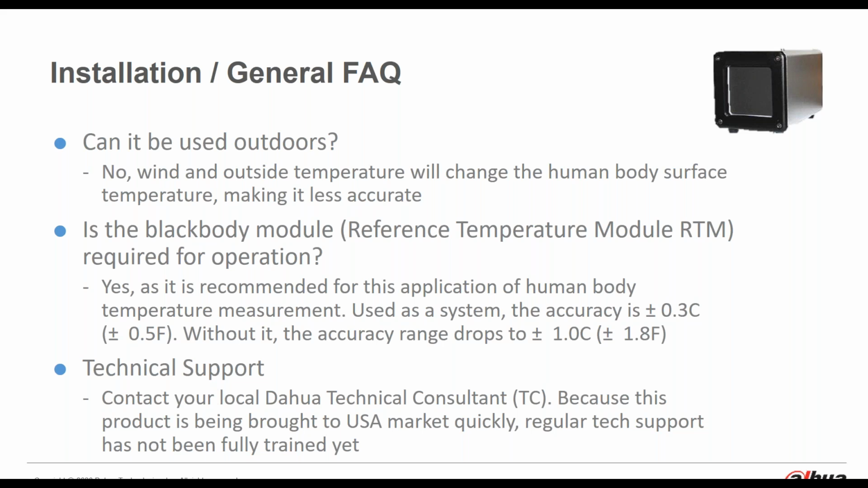Jennifer did address this, but others have asked, can it be used outdoors and not exposed to the elements, but I suppose if you put it in a tent or something. It should be noted that wind and normal outside temperatures might change the human body surface temperature and possibly affect the accuracy. And the other question is, is the black body module required for operation?